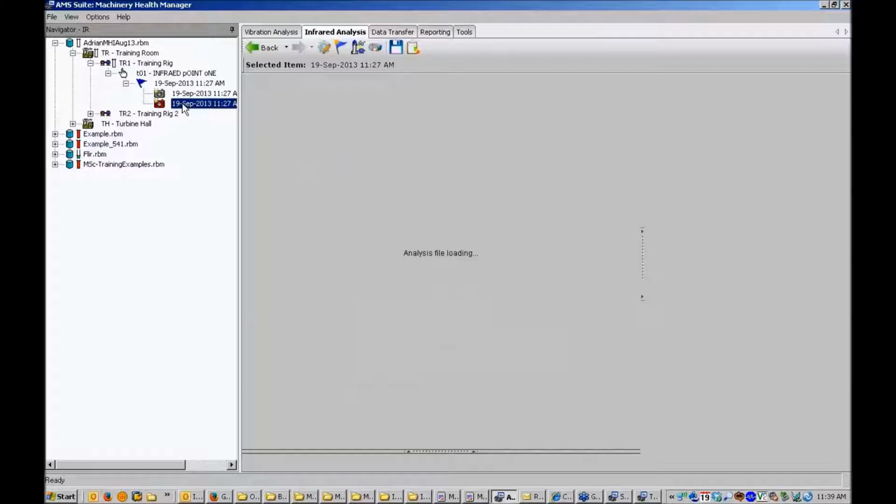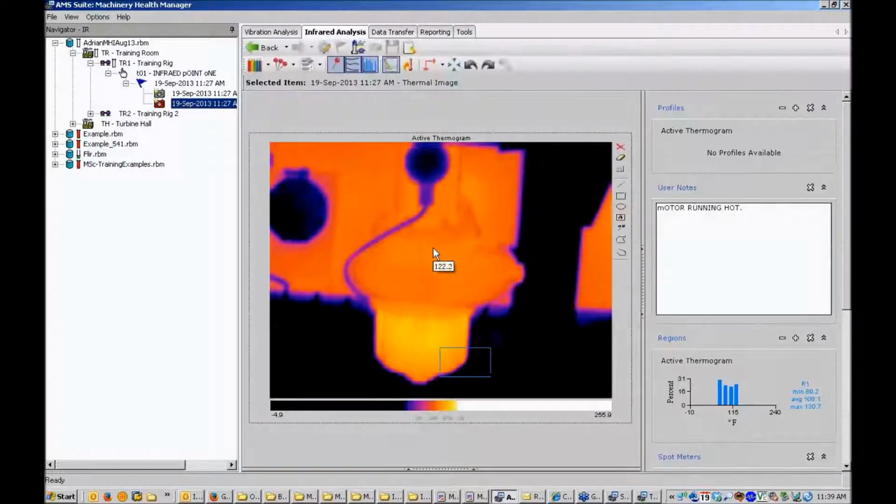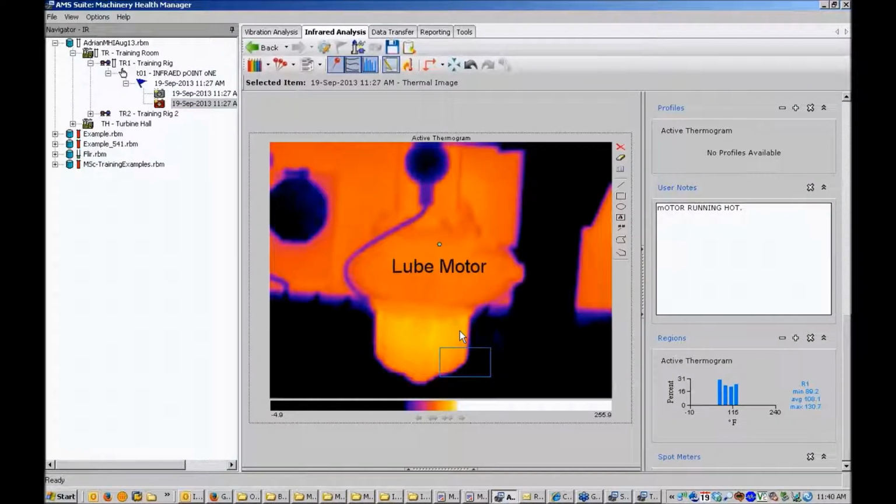The other thing I might want to do is on the image itself. There are various annotations you can make. Apart from the thermographic analysis, you can add things like text notes. So I've just added a text note, and I can say lube motor and enter. So I've attached some text to that image as well, so that you can mark up areas.